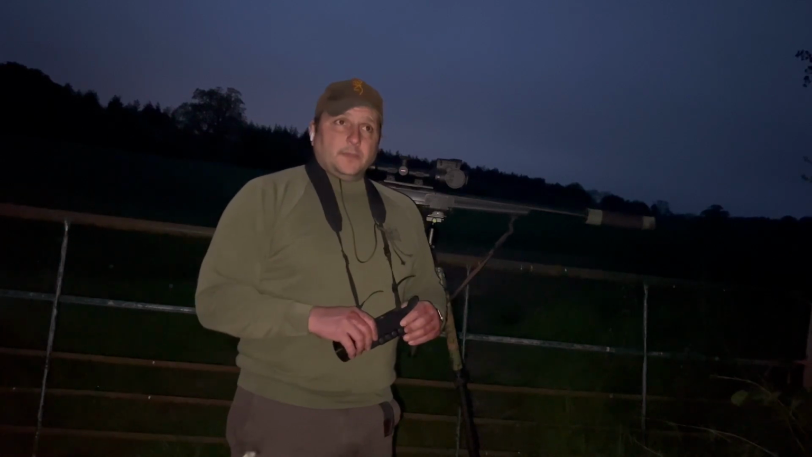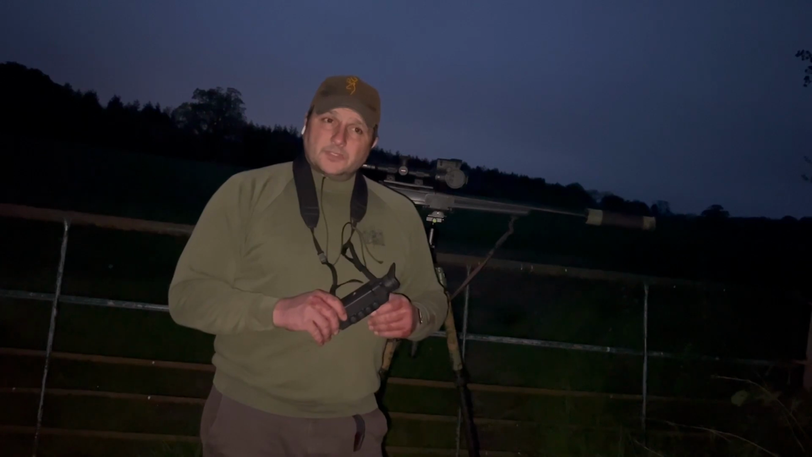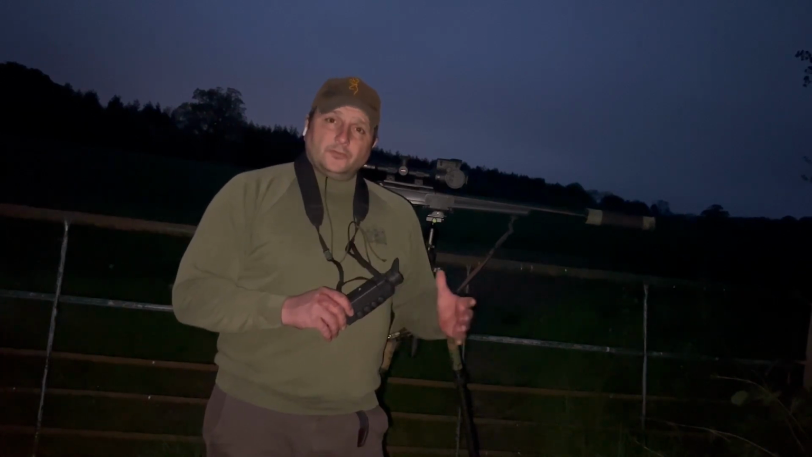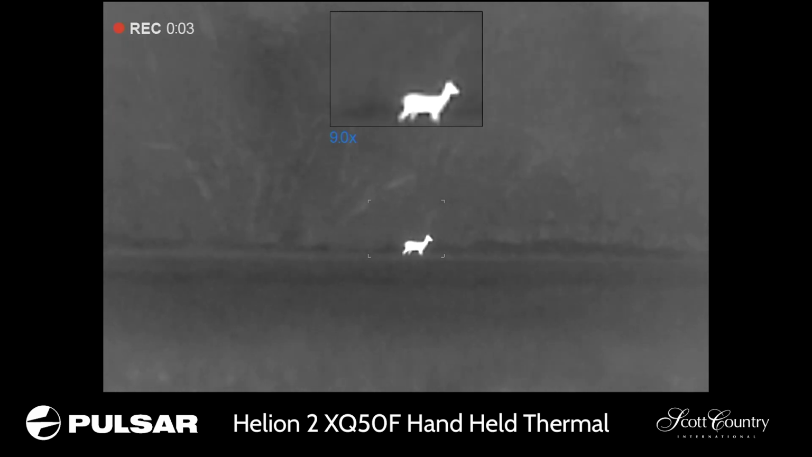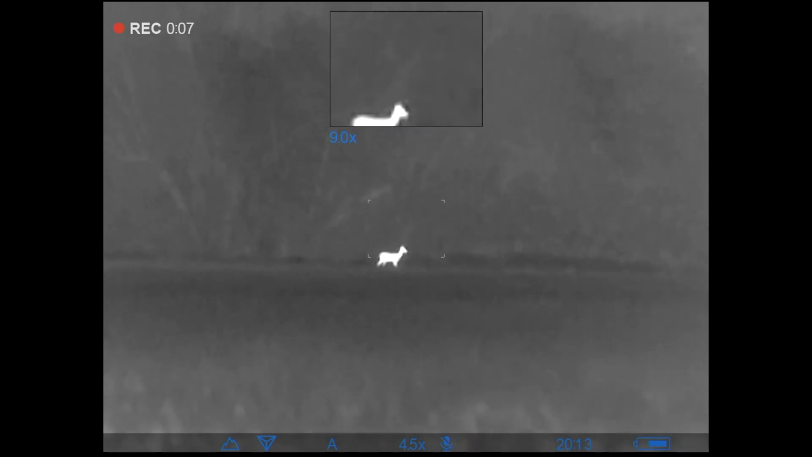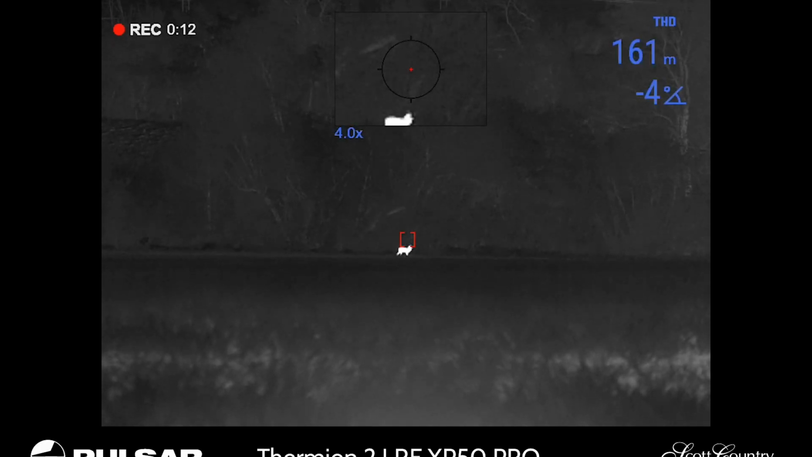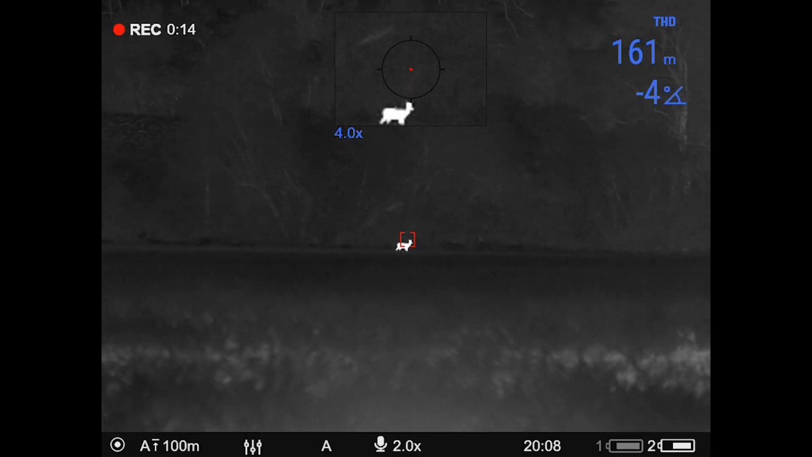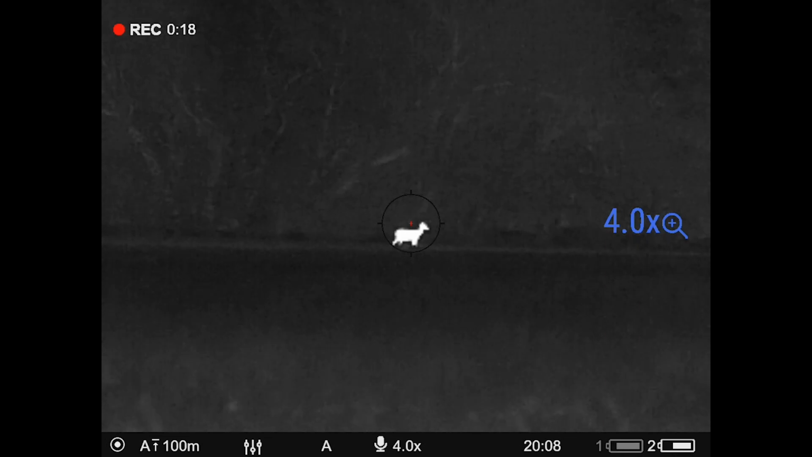dispatch of my quarry. So I initially spotted a doe on the tree line. She was basically in the dead ground, just munching away, grazing. She's about 150, 160 meters. Spotted her with the XQ50, watched her for a little bit, put the rifle on her just to check the range and to get a feel for the ground again, because there's quite a lot of cover up, etc.